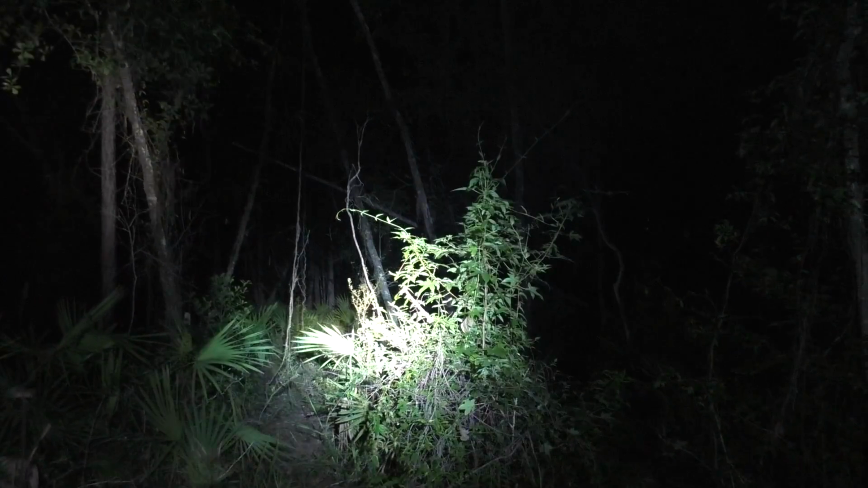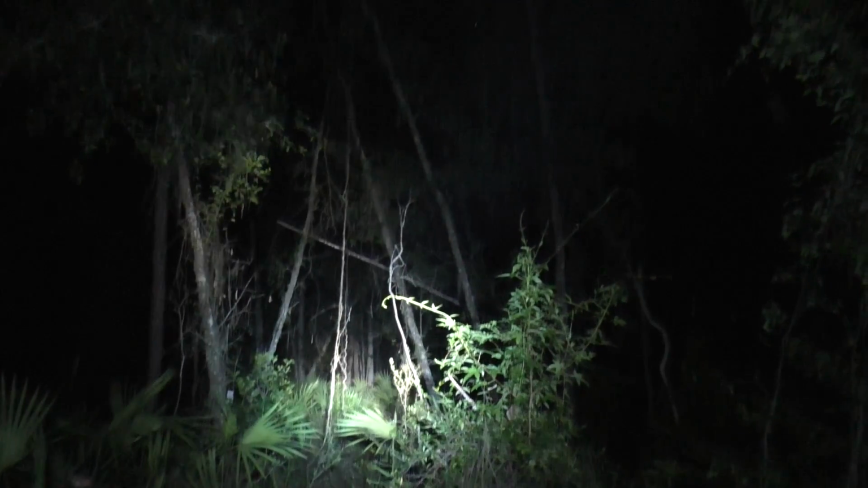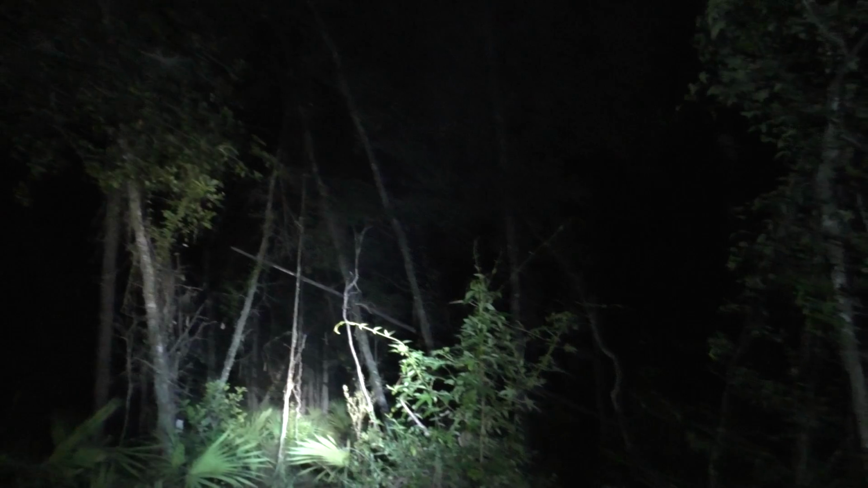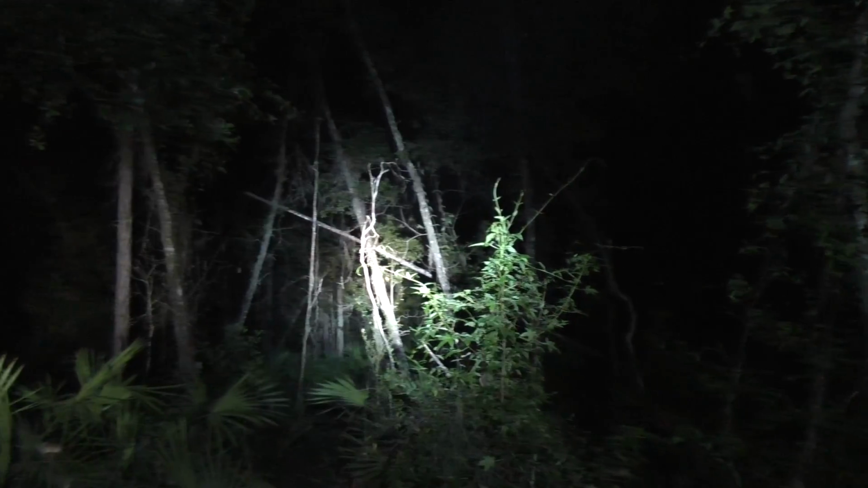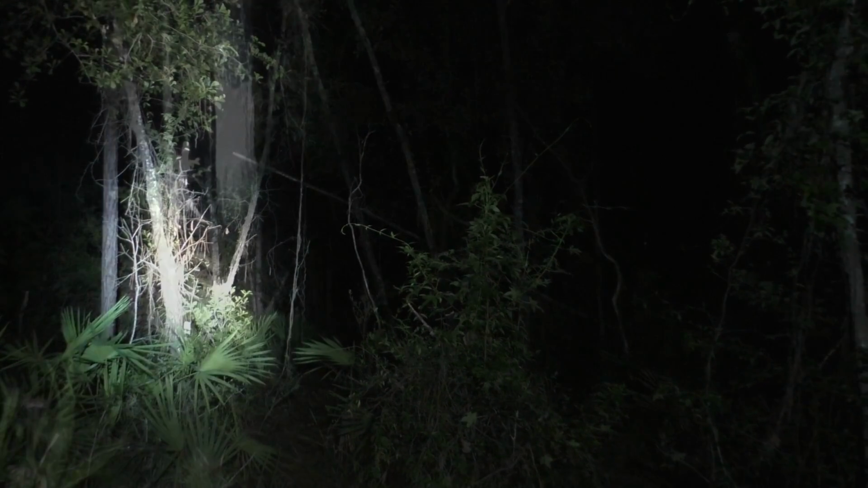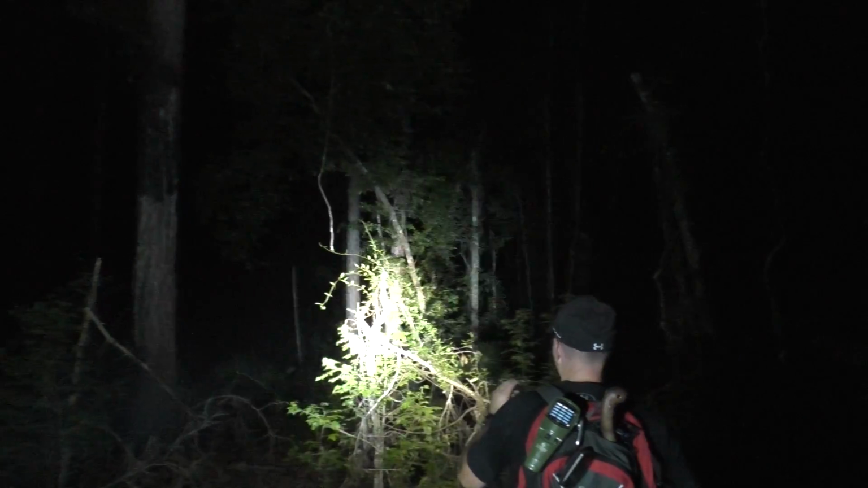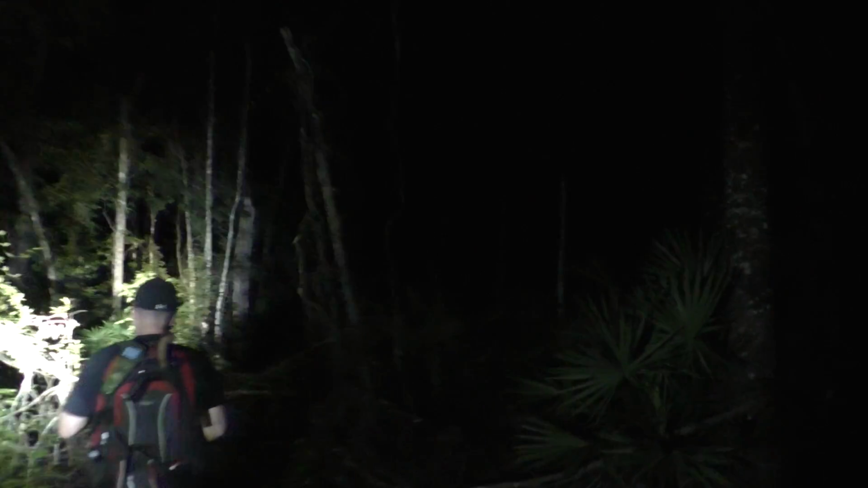A lot of times we have this. This is common across North America, to see a triangle right here. A lot of times you see that on the ground, sticks laying on the ground, in this type of pattern. Look at this. It's like the pattern. I bet if we look close, you might see some braiding going on.